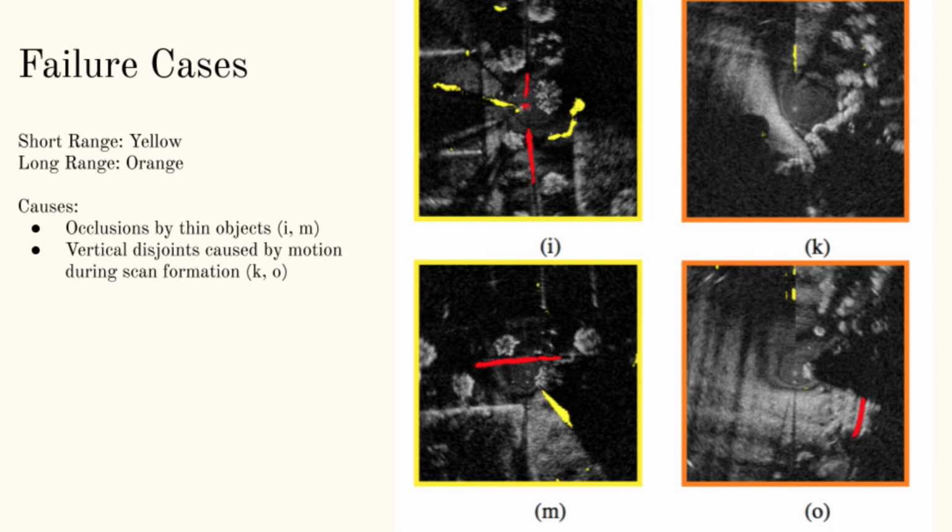Besides the aforementioned temporal artifacts, we note that there are some other ways in which the system can fail. This slide shows some failures from both the long and short-range settings. The first can be seen in I and M, where thin objects cast a radar shadow that looks somewhat like a path, leading to misclassification. The second is seen in K and O, where a vertical disjoint is seen in the radar scan, which is caused by motion during the scan formation process. As you can see, this disjoint is then falsely classified as a path, again seen in yellow. This artifact can, however, be dealt with by motion correction.